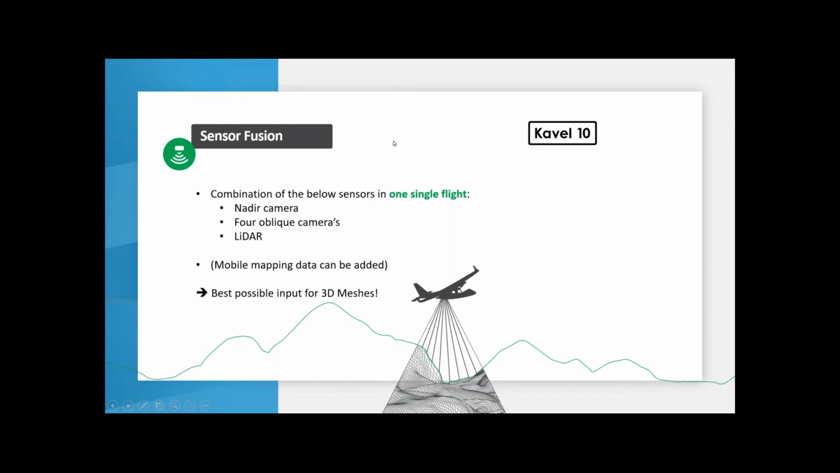So as I mentioned before, we combine all sensors, so we call this sensor fusion technique. What is the benefit of this? Of course, costs. We can combine this. We only have to do 1 single flight, and you get like the best possible input data for your 3D meshes. So we have the newest Riegl LiDAR scanner, so we get a very high point density. So we can also, with our LiDAR, see under trees, and we can improve the mesh model a lot with our LiDAR sensor.